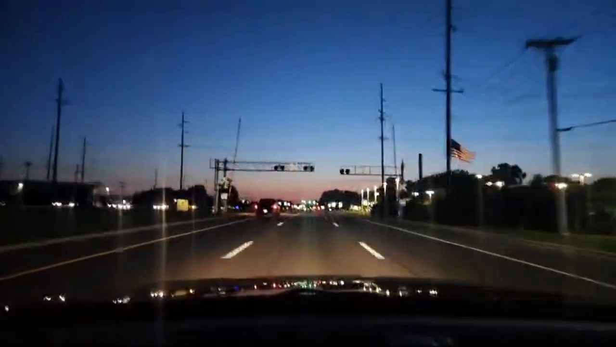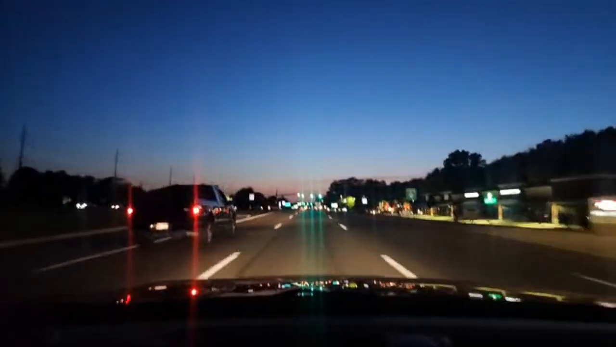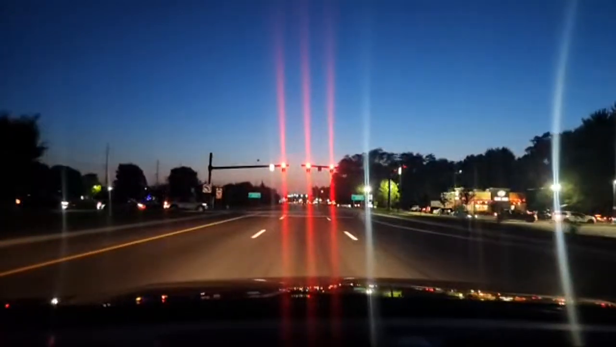So I'm trying to adjust my speed to this car. There's a big semi truck to the right, so I see people cutting over. So I'm going to go and stop. If you can stop in 3 seconds, you should. So that's what I'm doing.